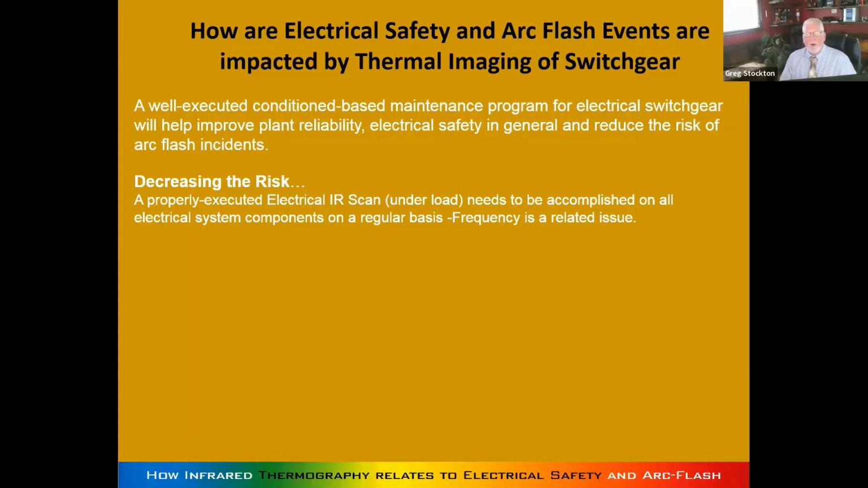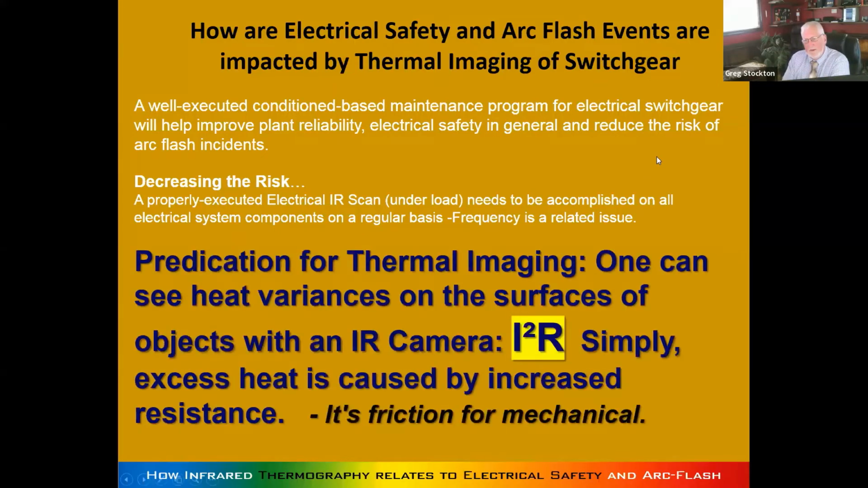Loading is very important because if you go in the summertime, you're not going to check the heat strips and the heating system, and vice versa. So the way the loads move around is critical to this. You figure out what the operation is, when the best time to do things is, when it makes the most sense, and you come back and recheck things as you can.